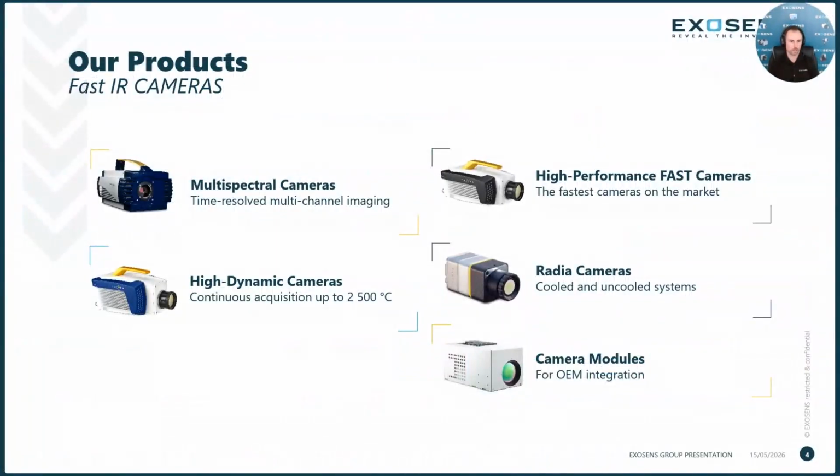And speaking of our product line, some of our fast IR scientific cameras. The multispectral camera comes with time-resolved multi-channel imaging, a rotating 8-position filter wheel, so you can stack 8 different filters in the wheel and observe the same scene with those different filters simultaneously.